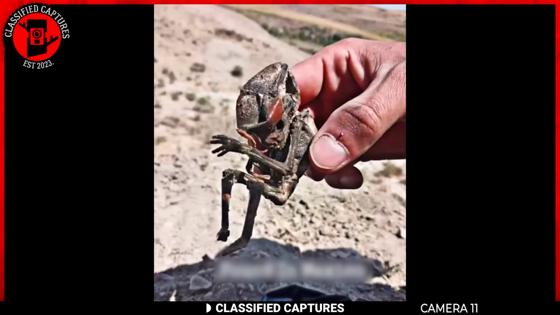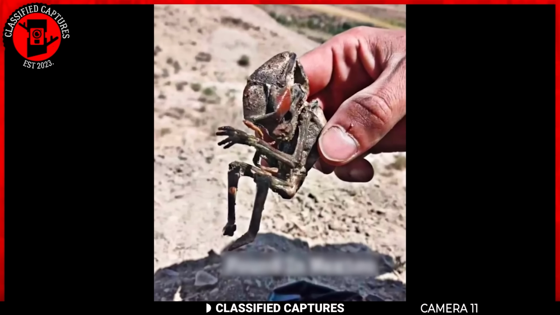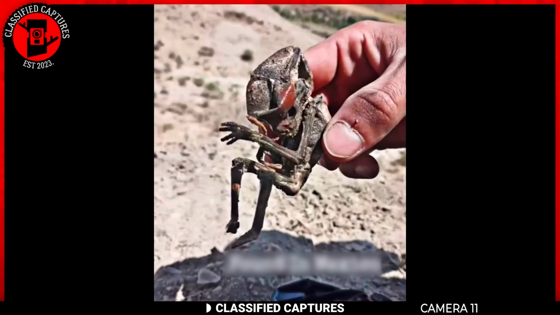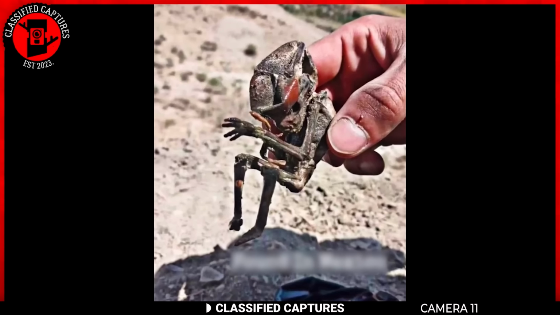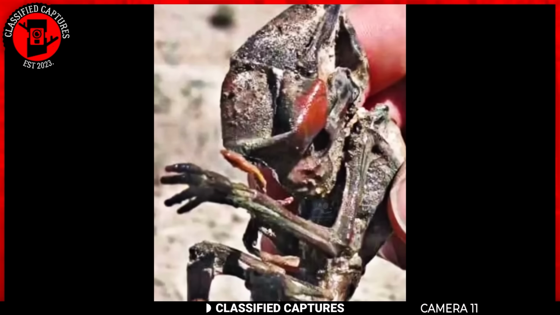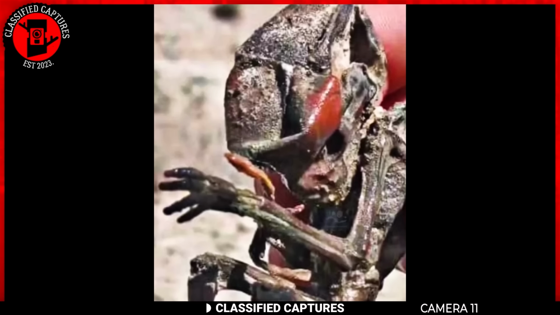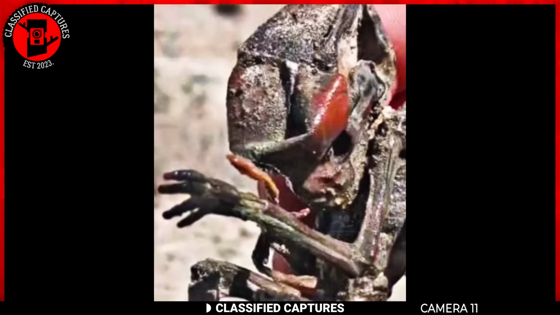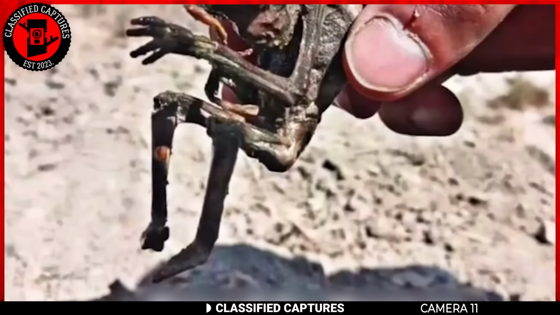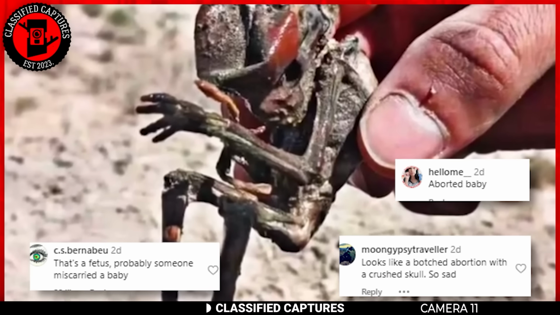Our next clip takes us all the way to Mexico, where a farmer made a startling discovery: a small, humanoid creature that appeared to be completely dried up. The creature was in a fetal position with a pair of arms and legs. Although it was only a few inches long, the shape of its skull was quite large, which led to much speculation. Some people believe the creature was an aborted or miscarried fetus due to its small size.